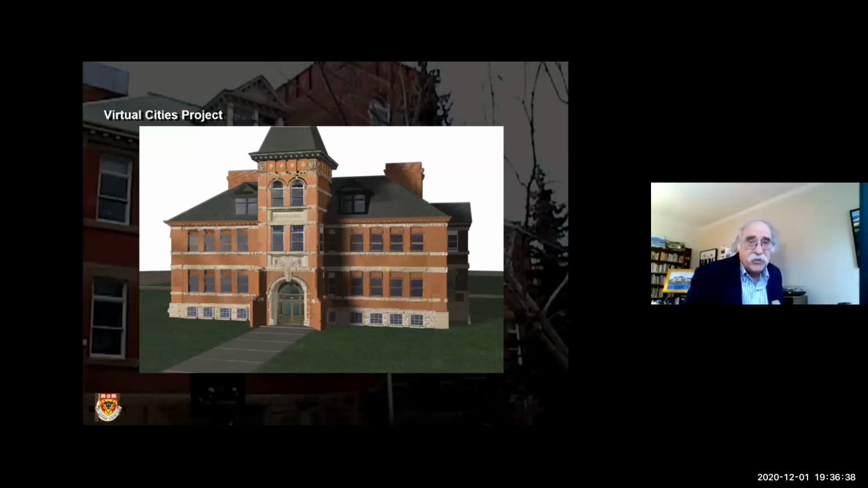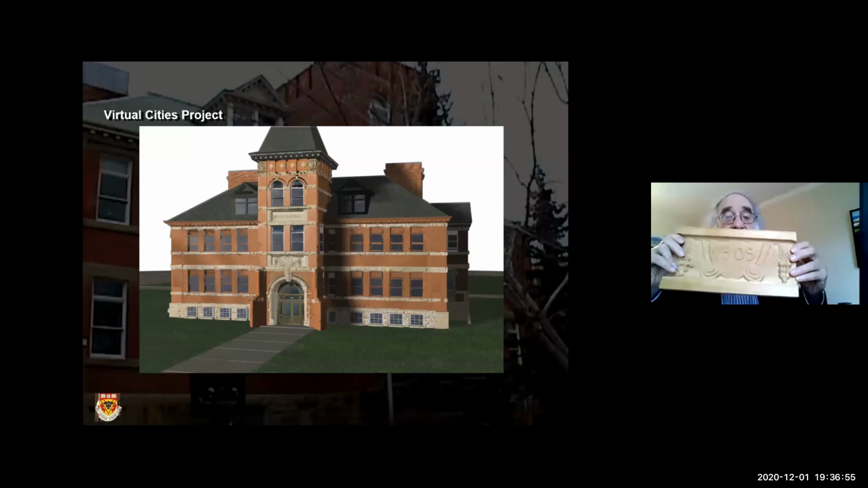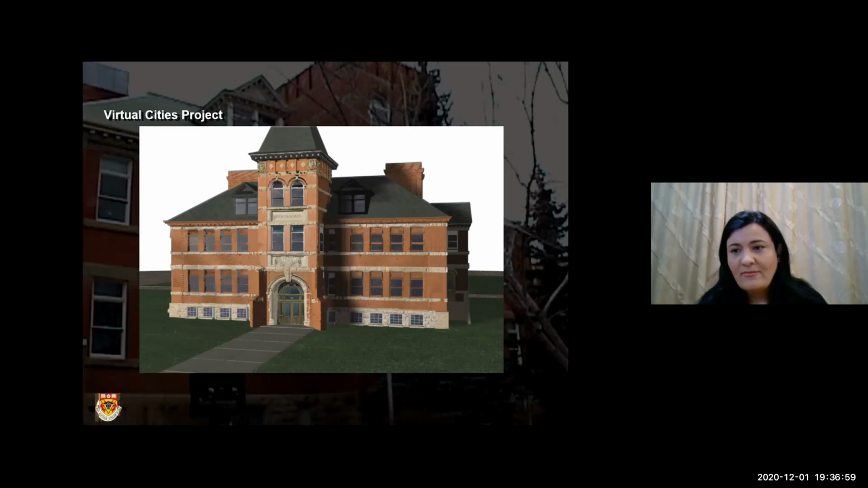And because we have the 3D data, we could manufacture parts of the actual building. And in fact, here is the piece that exists over the doorway. We used a CNC machine to reproduce this piece in wood. Oh, that's impressive.